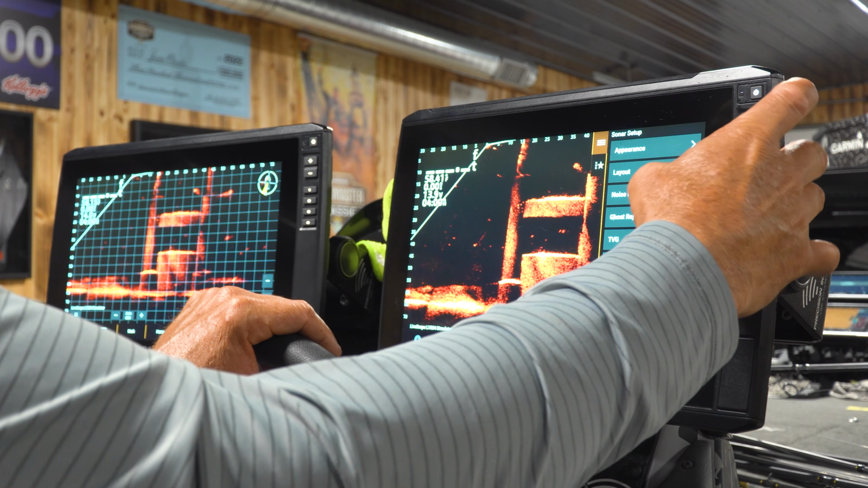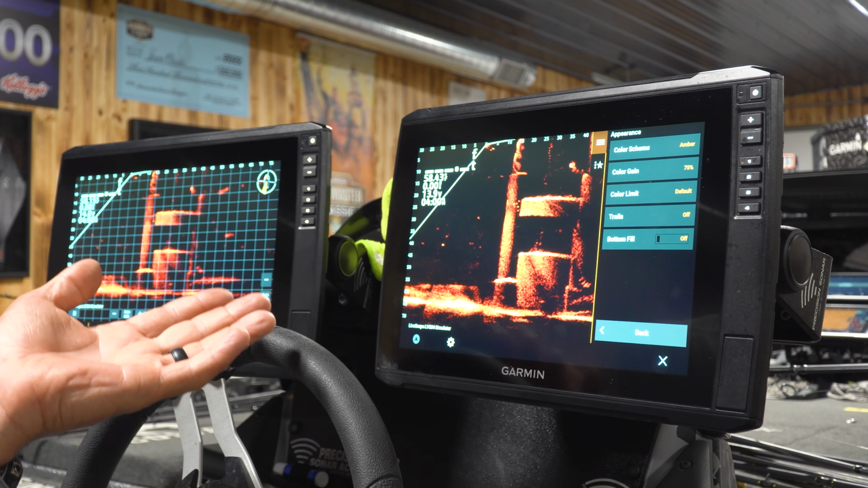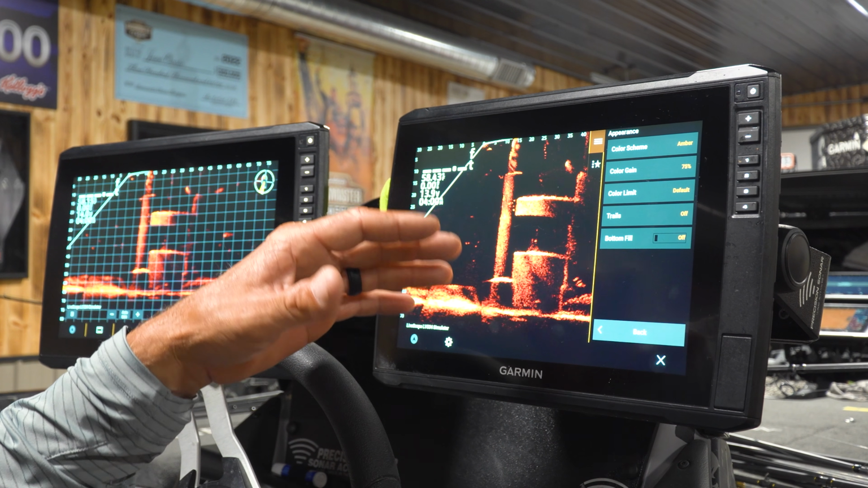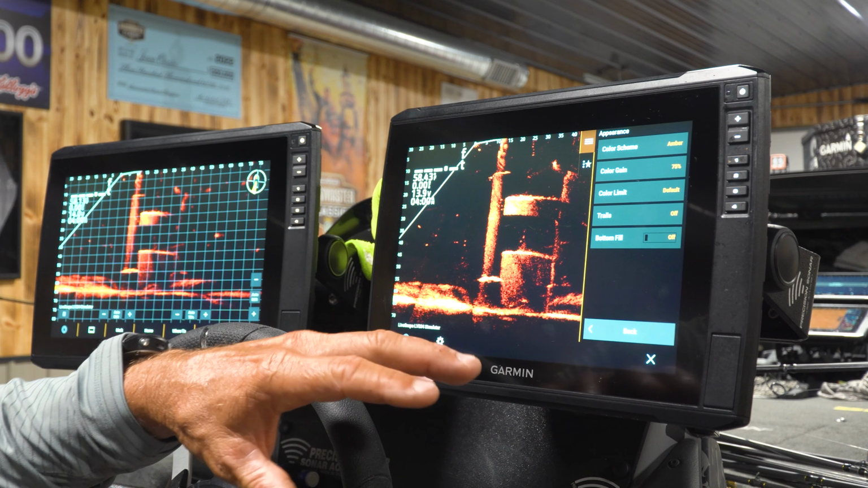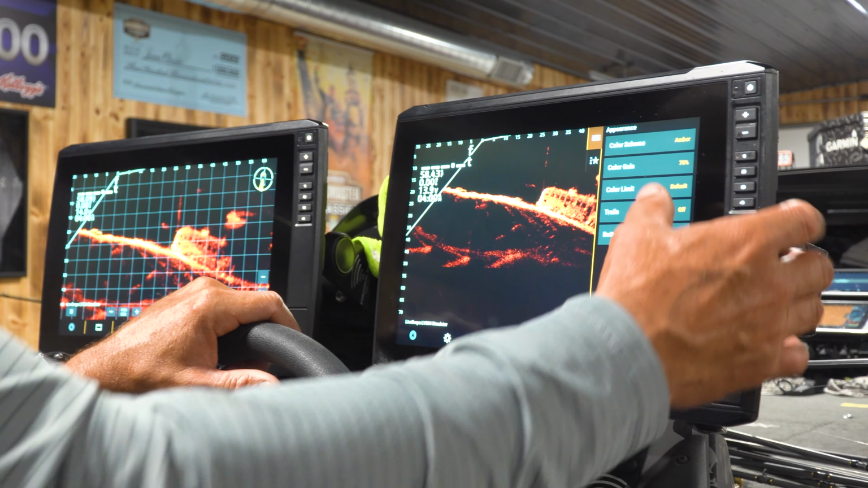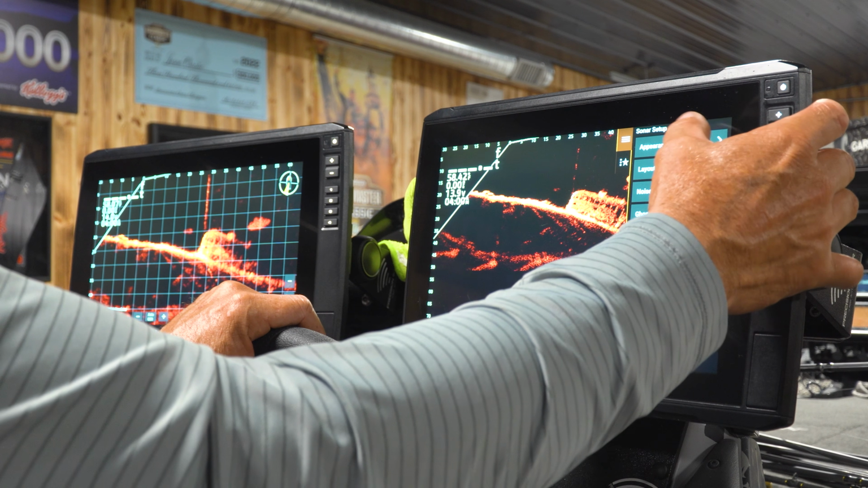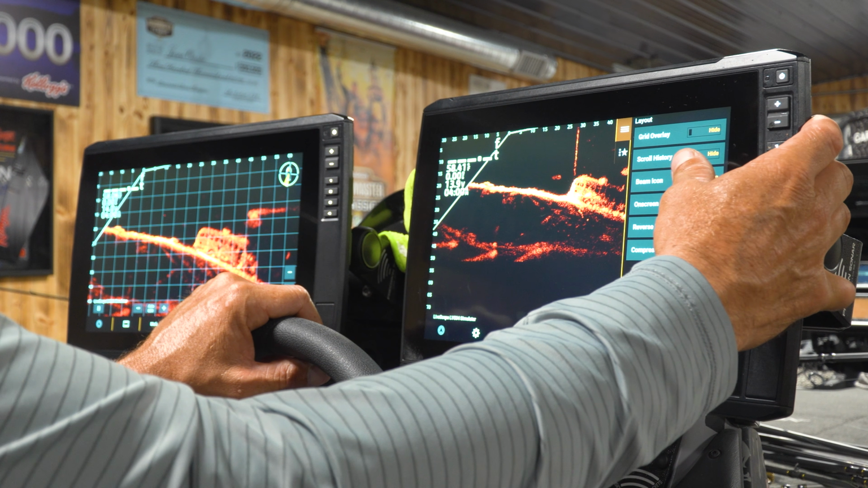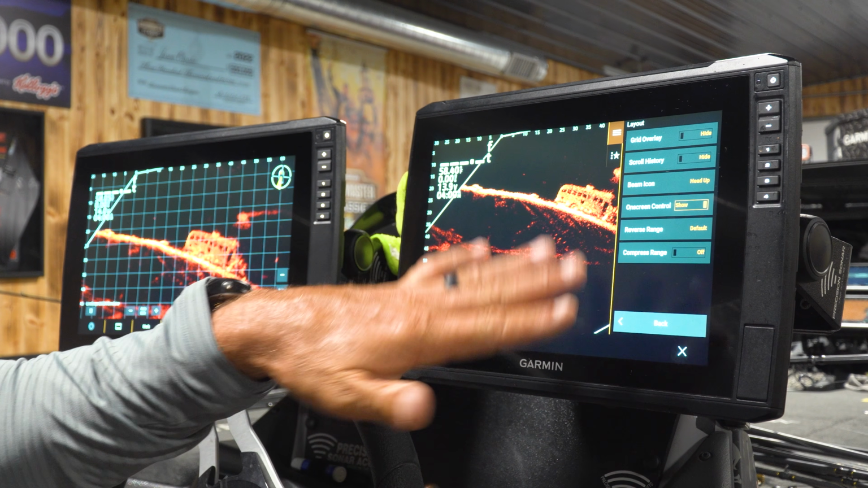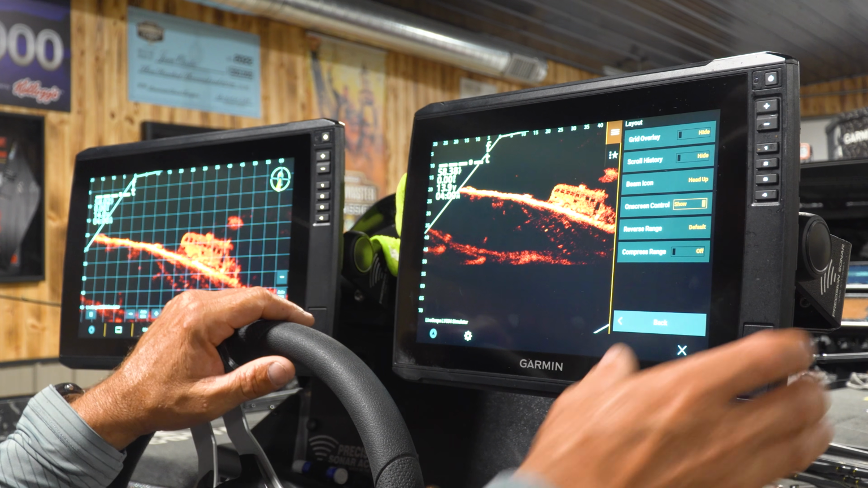Go back in. Color limit, I leave that at default. All right, it always seems like when I go to change that, the best setting is default. Trails I leave off, bottom fill I leave off, back. So that's all of our appearance, the layout. All of that is good, other than the grid overlay, is good.